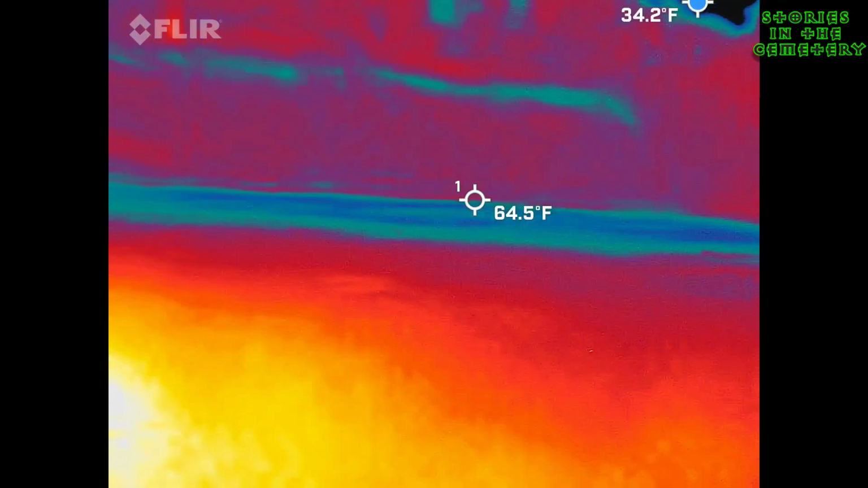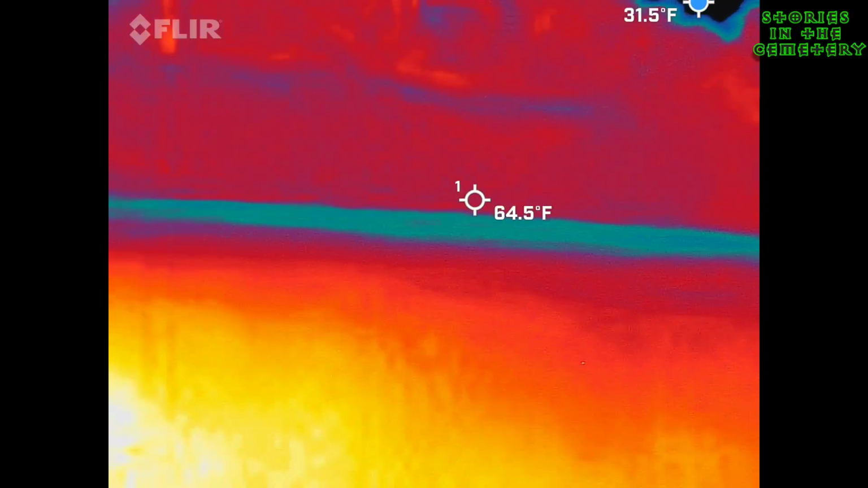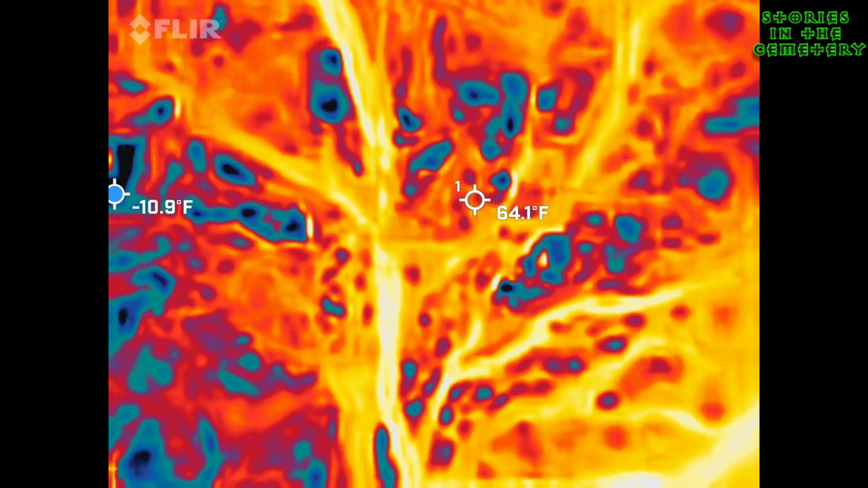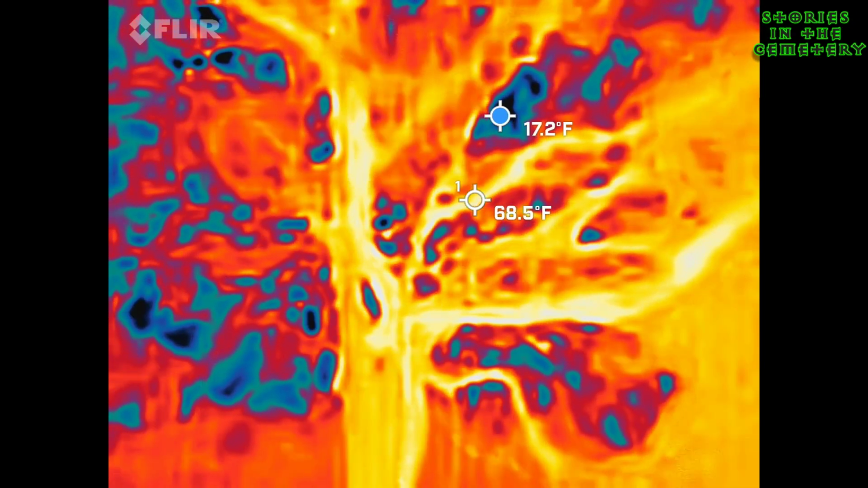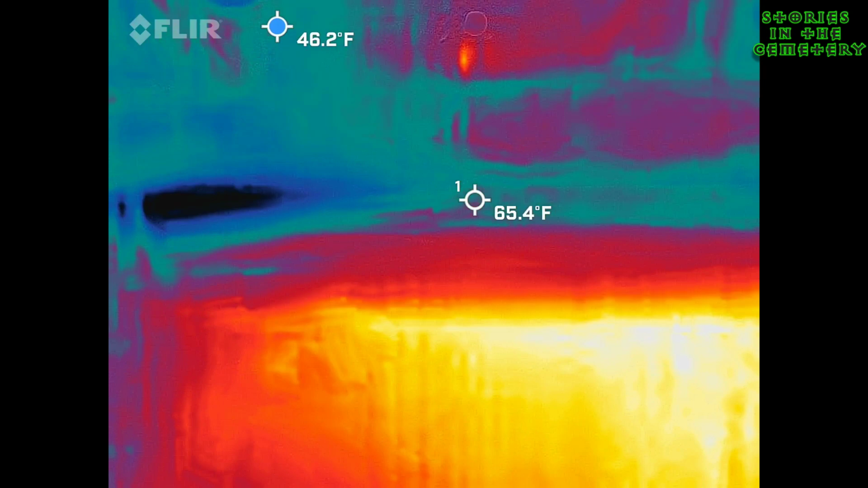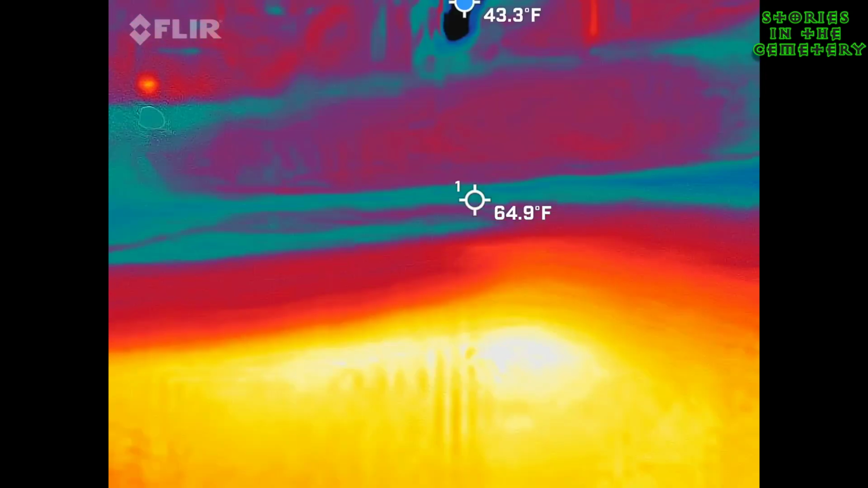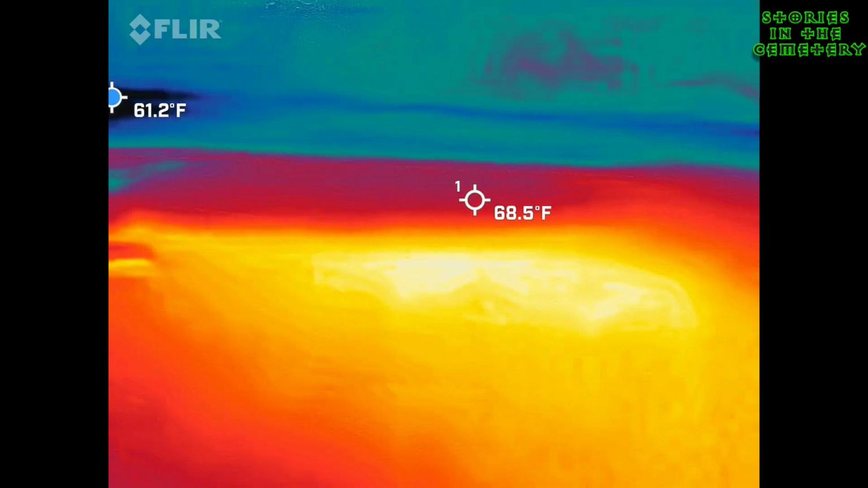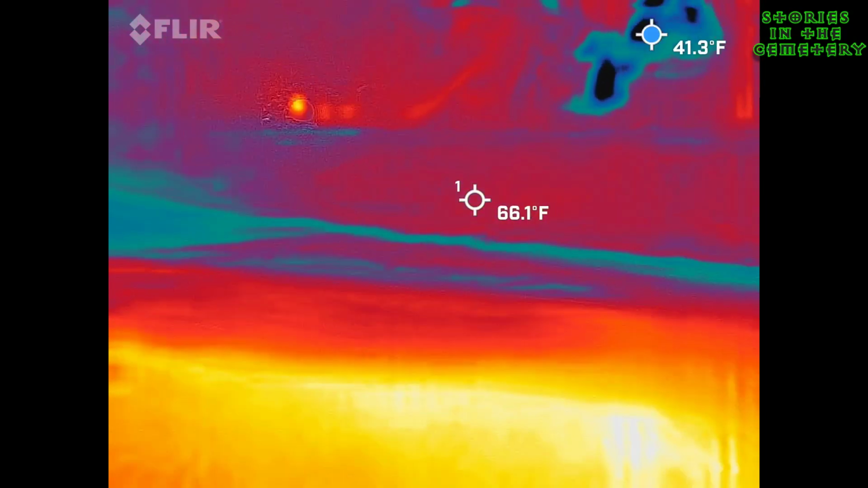Nothing. Because if you look up into this tree right here, you see how all of these cold spots. We have a lot of the moss trees down there. So it's going to look in the dark like something's going on there. It's going to be like a cold figure spot or something. So when I have this down there, I'm like, yeah, there's nothing going on.